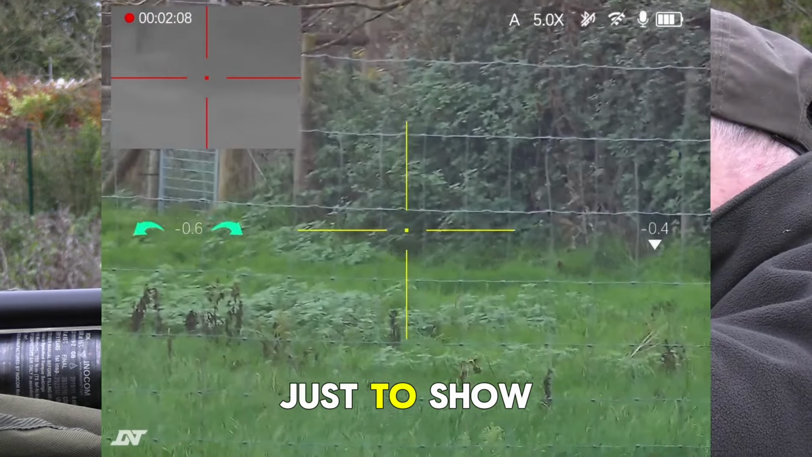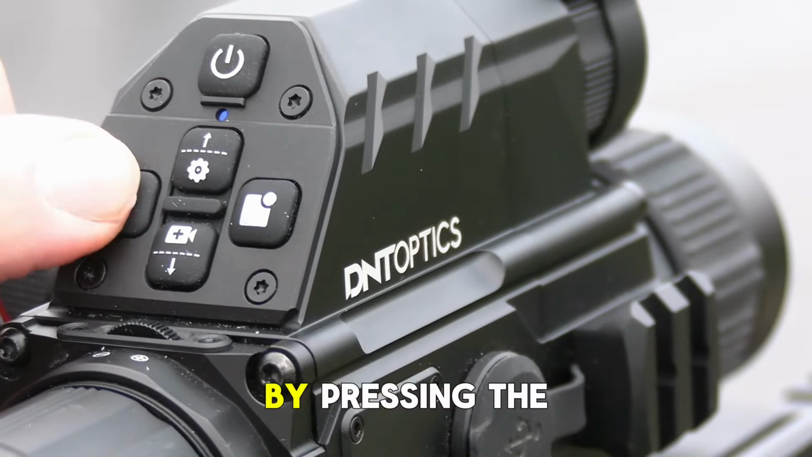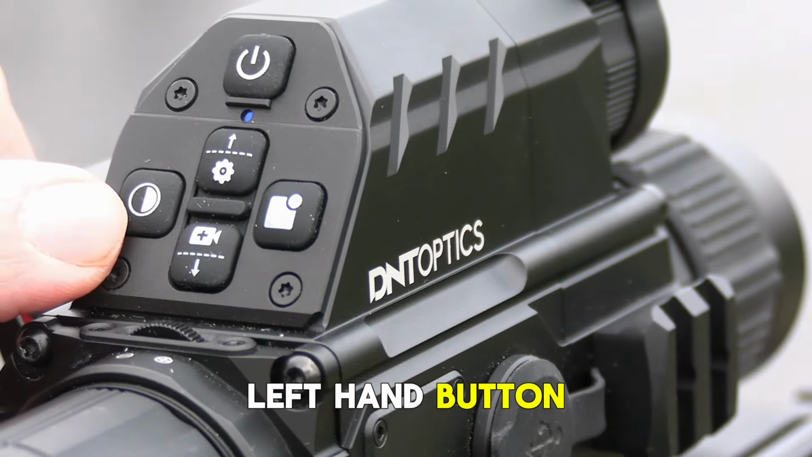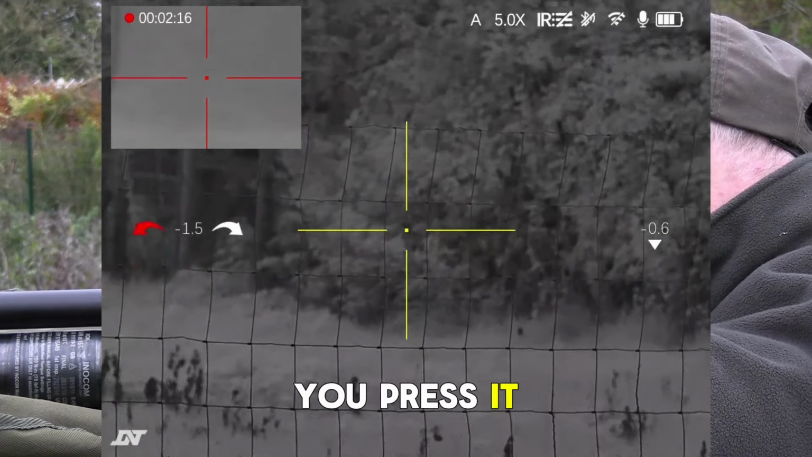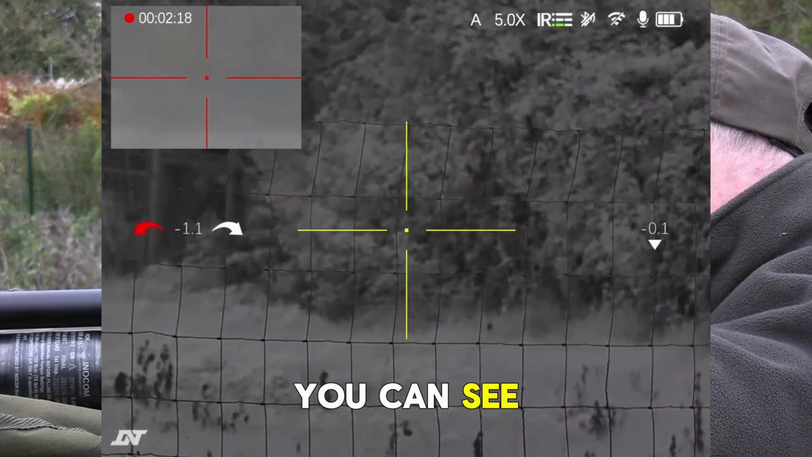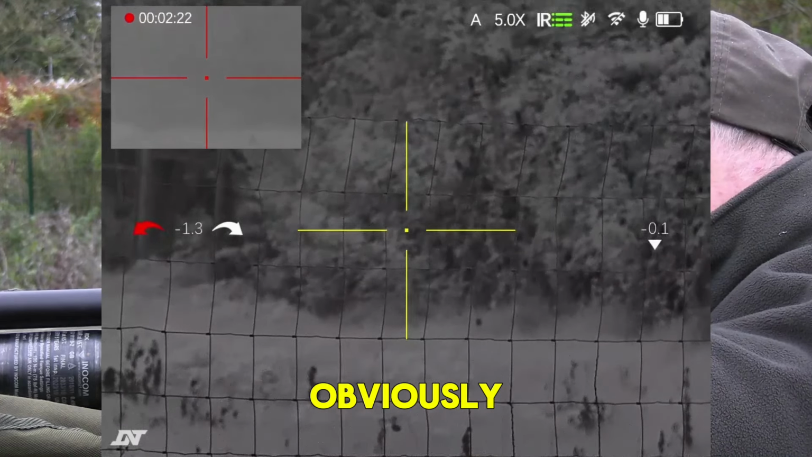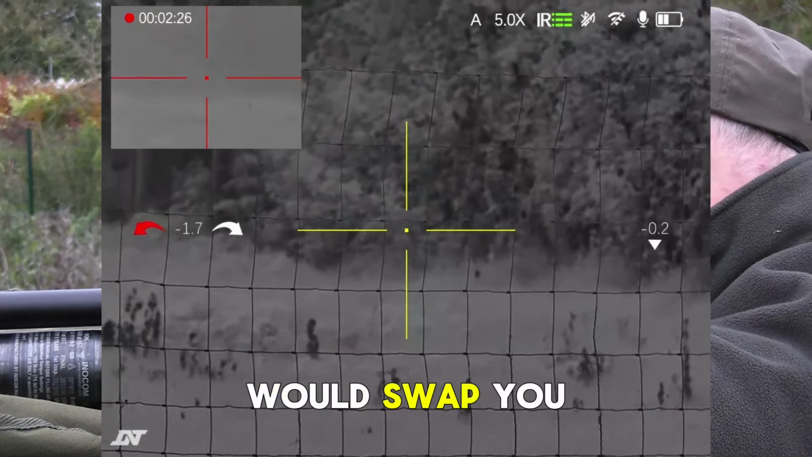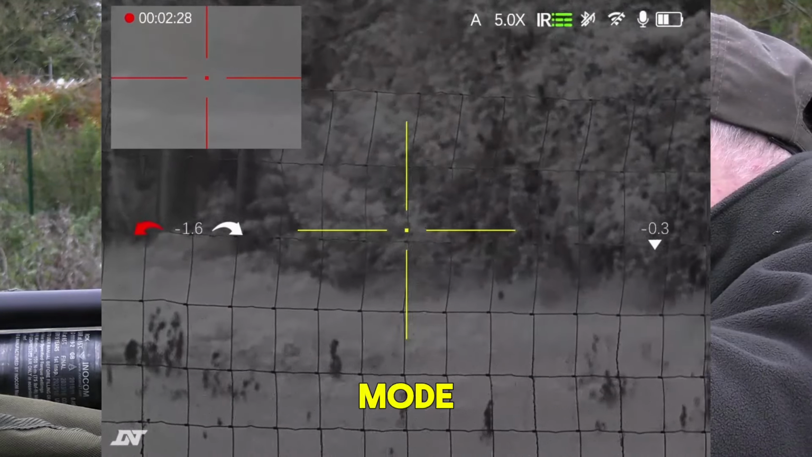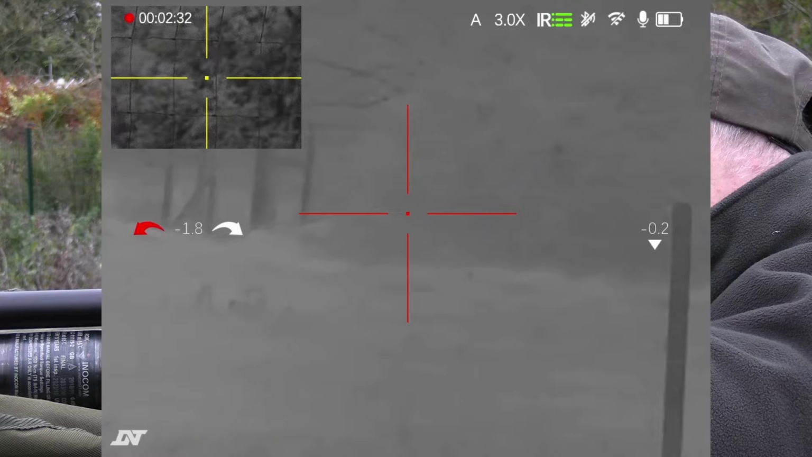Now, just to show you the IR mode. The IR mode is switched on by pressing the left-hand button, holding it down, and then if you press it, hopefully at the top of the screen there, you can see different levels of IR intensity coming on. Obviously, you're not really going to see that much during the day. But again, that would swap you between the full thermal mode and the IR mode.